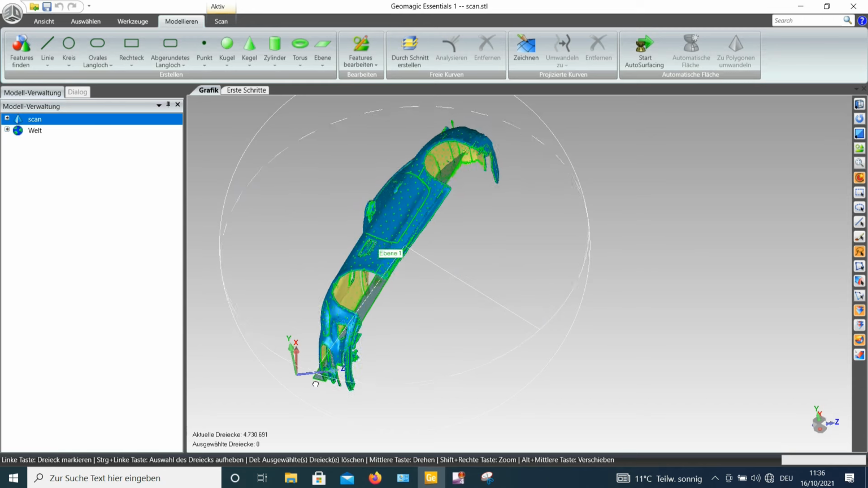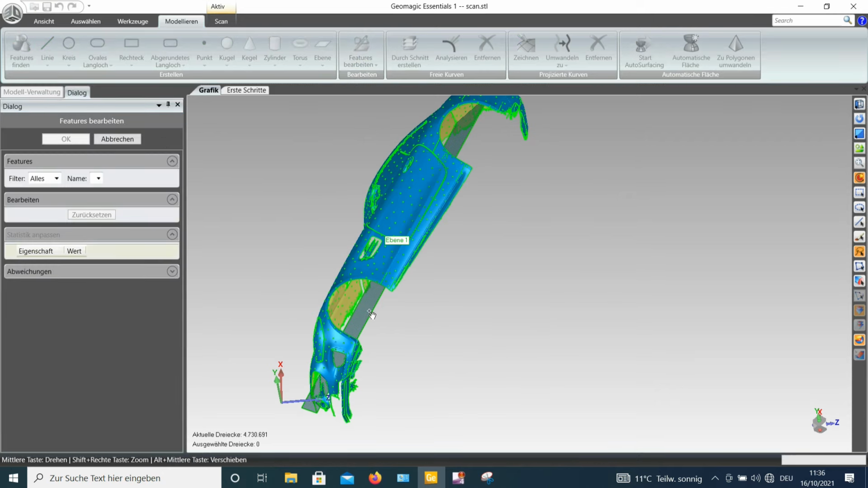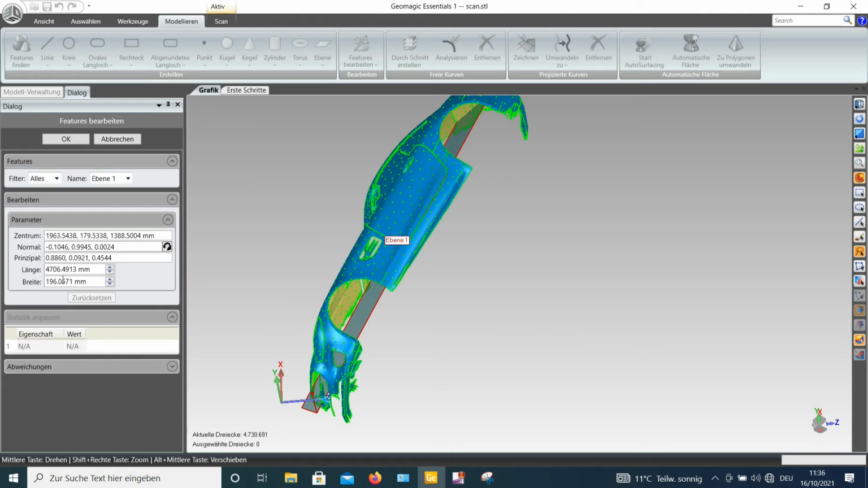And I see here was created a plane that looks quite promising to me. I just need that plane bigger. I can go here to edit features and I can resize that. I just want to have it big enough that it's outstanding of the shape from the car. So maybe I'm going to say something about 4.